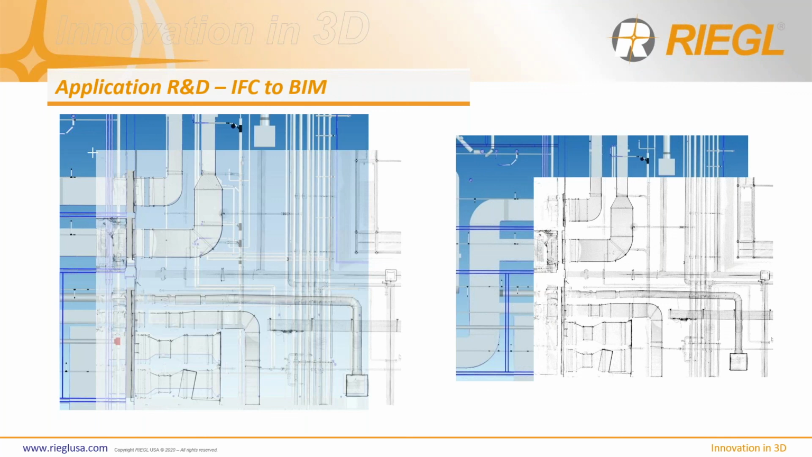BIM's popular, and an IFC data set is an exchange format that doesn't distort the original information, right? So it's pretty much just like a PDF that you can export out and then bring into a BIM platform to compare as-built and 2D drawings, and we want to do that all within RiSCAN Pro.